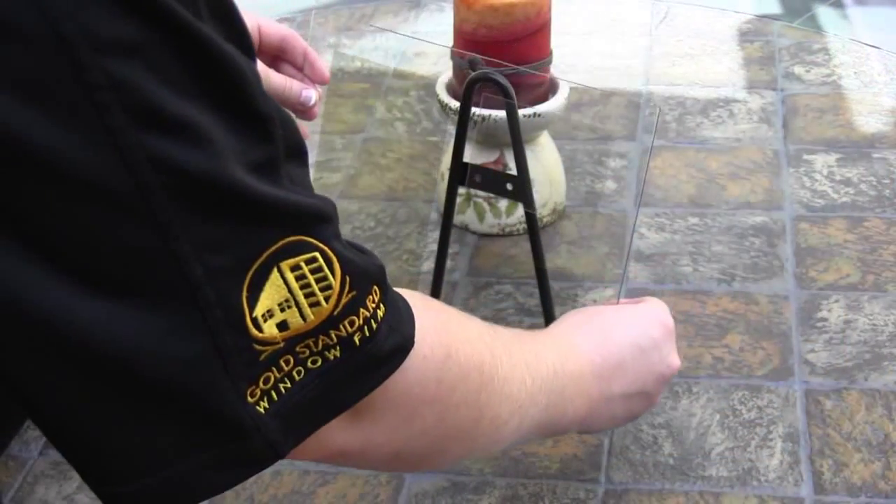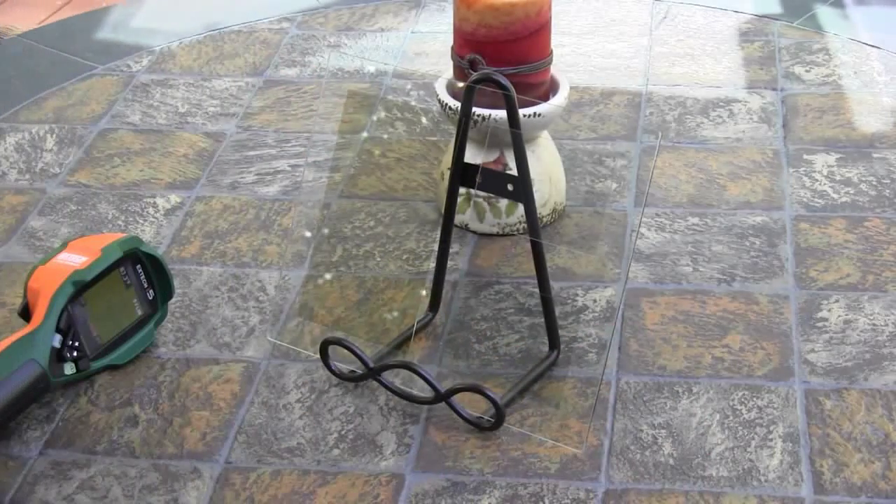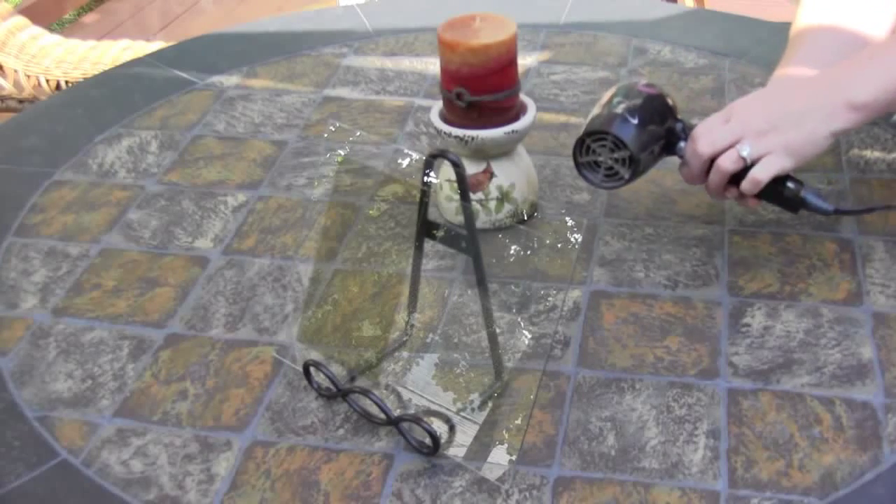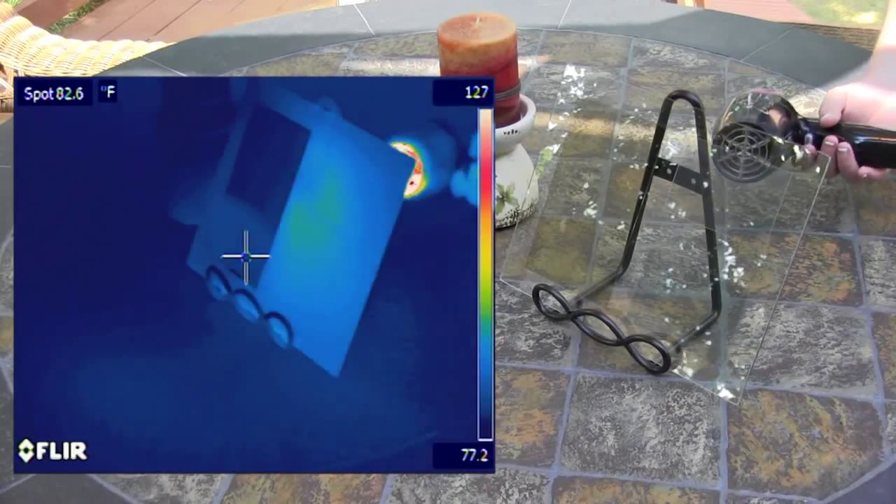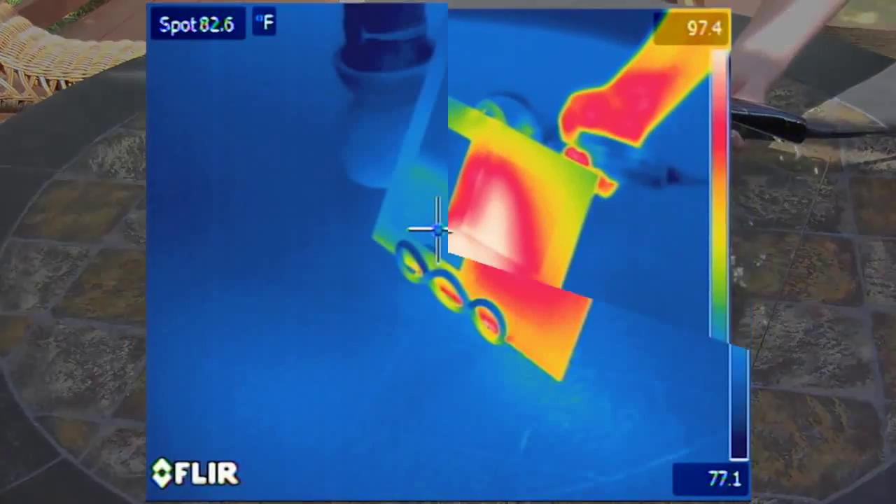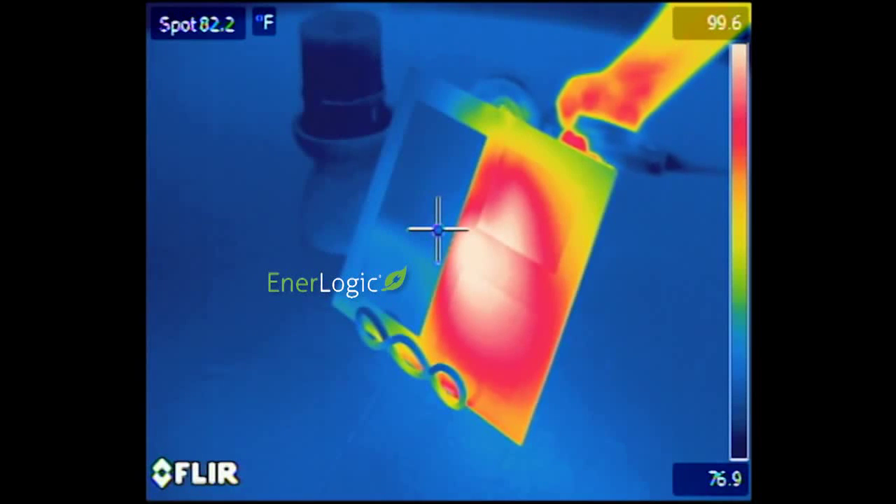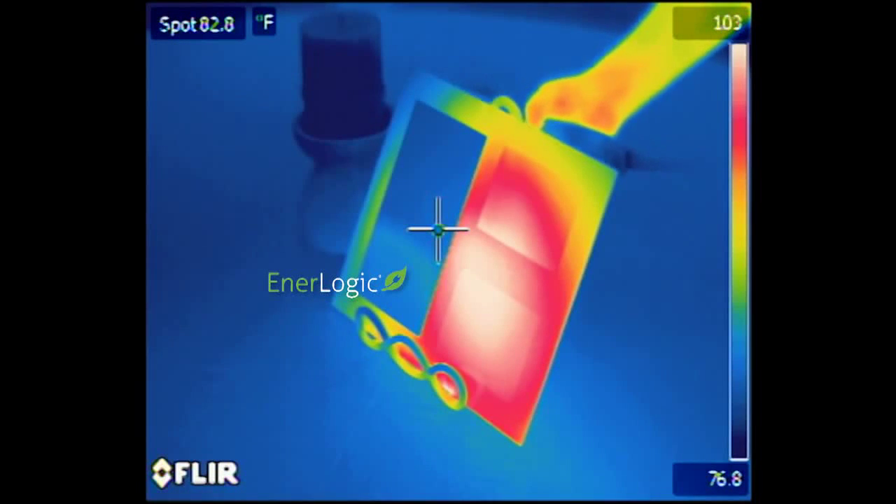Now, what happens in the extremes of summer and winter? To simulate the heat of summer, we'll use a blow dryer on the high setting on the back side of the glass to quickly warm the glass to well over 100 degrees Fahrenheit, or roughly 38 degrees Celsius. Watch over the next 60 seconds how the clear glass and the other filmed areas begin to glow orange and red. But the EnerLogic surface, though warm to the touch, does not radiate that warmth into the room, staying at what appears to be room temperature.